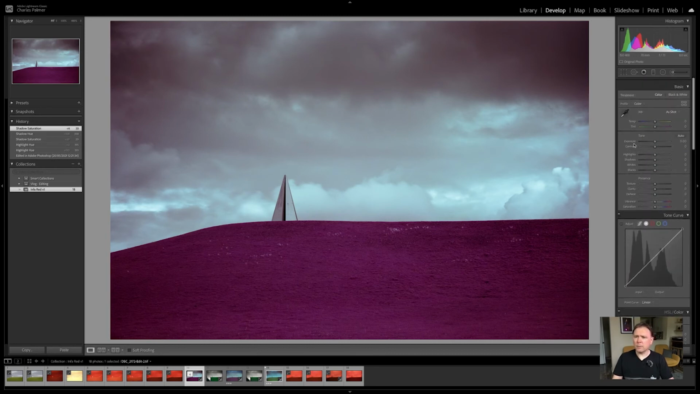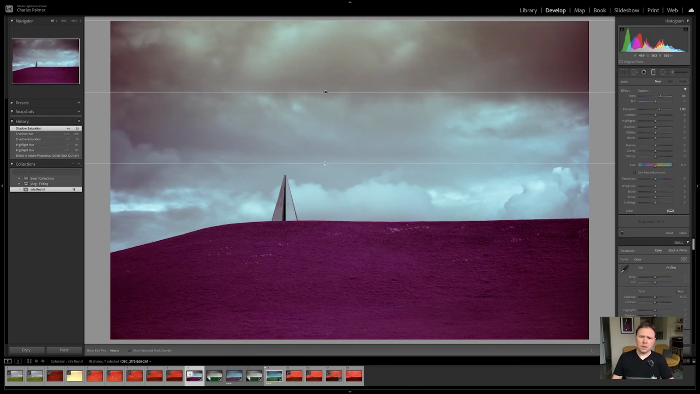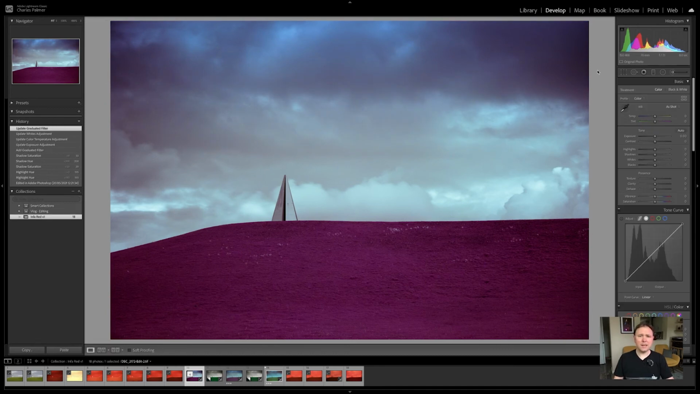So now I'm going to go back up and add one last gradient up here. And we're going to reset this, double click, and I want to adjust the temperature because I want to just bring out some more of these blues, just to really look like there's some lightning happening behind the clouds. And I'm just going to pull up the whites just to really enhance those. And there we have it, we have our alien landscape infrared Photoshopped image, and I'm going to put it up on screen now for you to see.